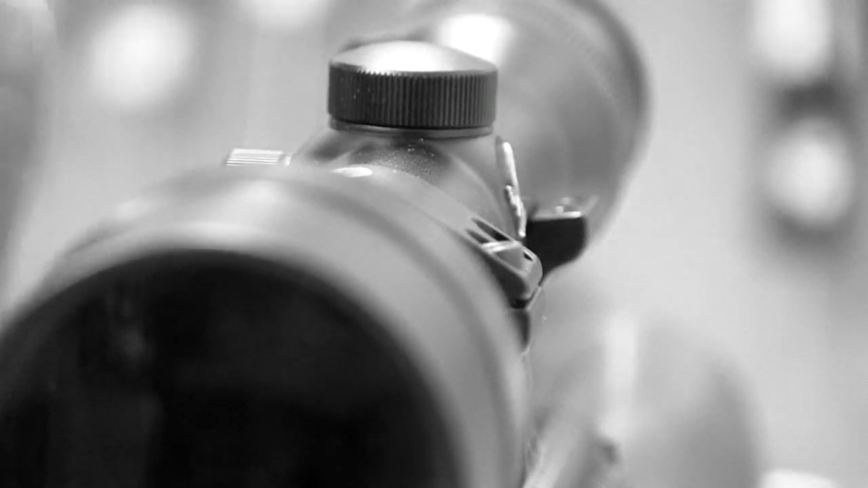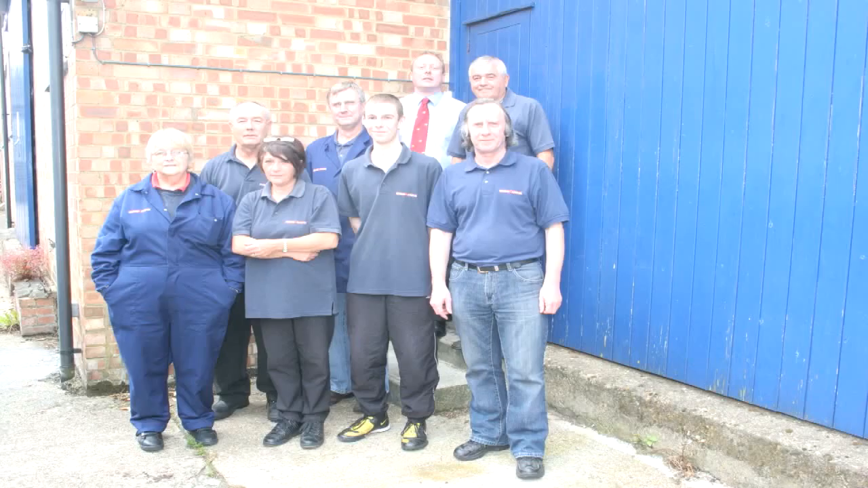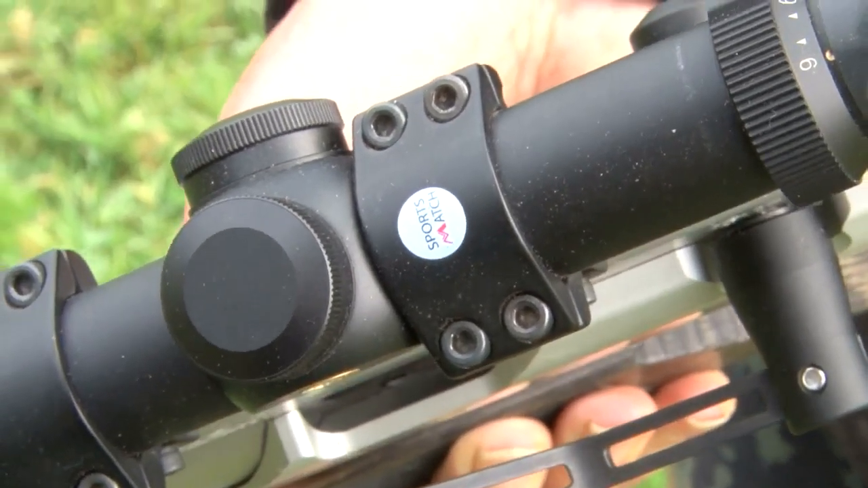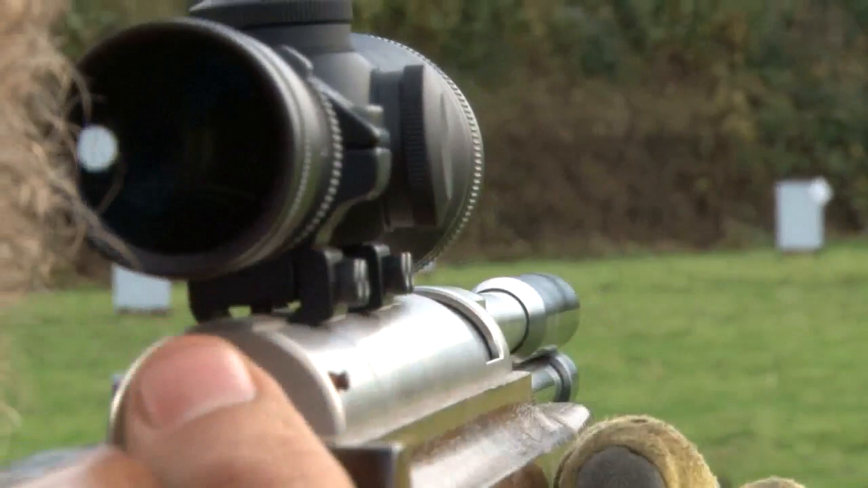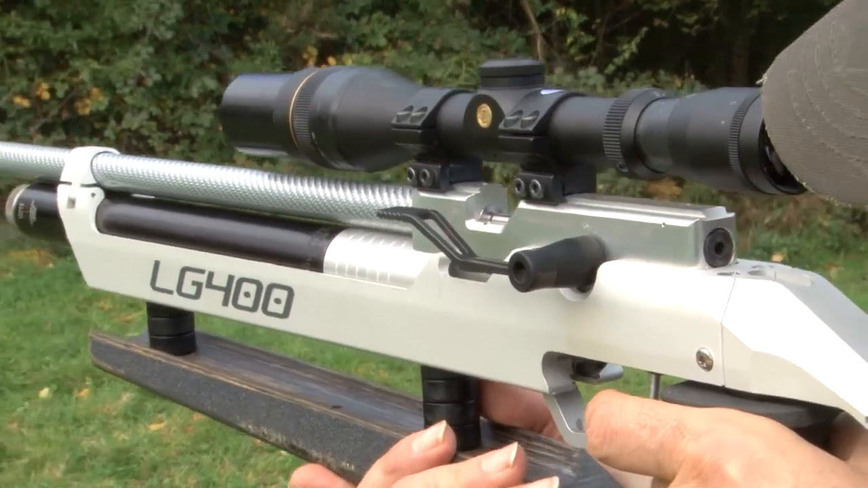While Tim plays with the eye relief, let's hear about the company which has been engineering scope mounts for more than 40 years. My father started the company in 1972. He came from a motor racing and design background and started to design his own products for the shooting industry. He was a hobby shooter and he couldn't obtain good enough scope mounts, so he thought he'd make his own. The German ones were too expensive and the Chinese and Korean ones creaked under recoil, so he designed some that didn't move.